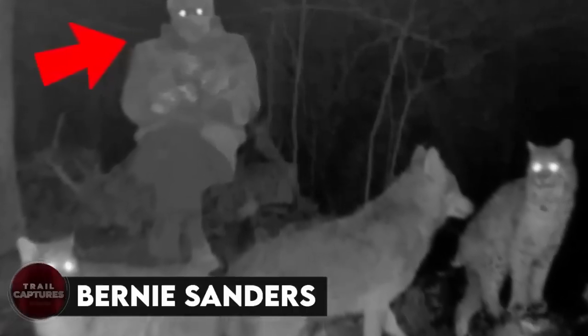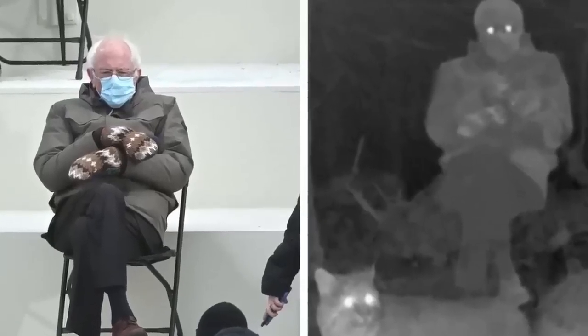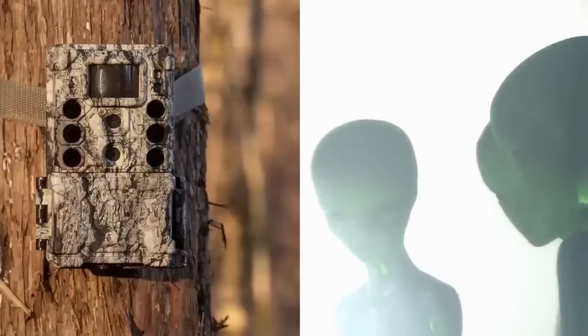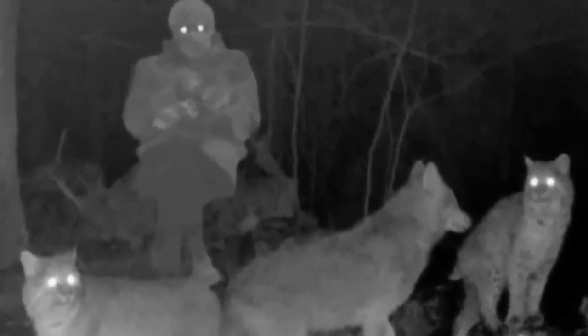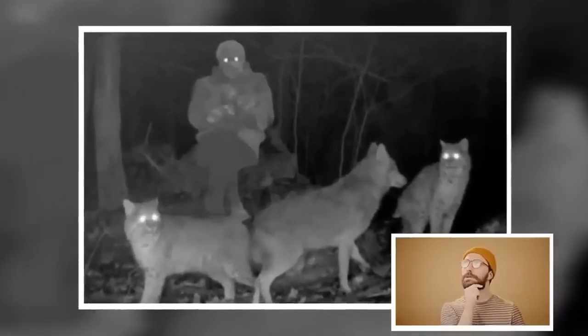Bernie Sanders. Is that Bernie Sanders wearing mittens sitting in a chair? Or is some otherworldly being captured by the trail cam? Because the way it's sitting so calmly with wild cats and what looks like a wolf around him is something a normal human being can't do. Don't you think so?